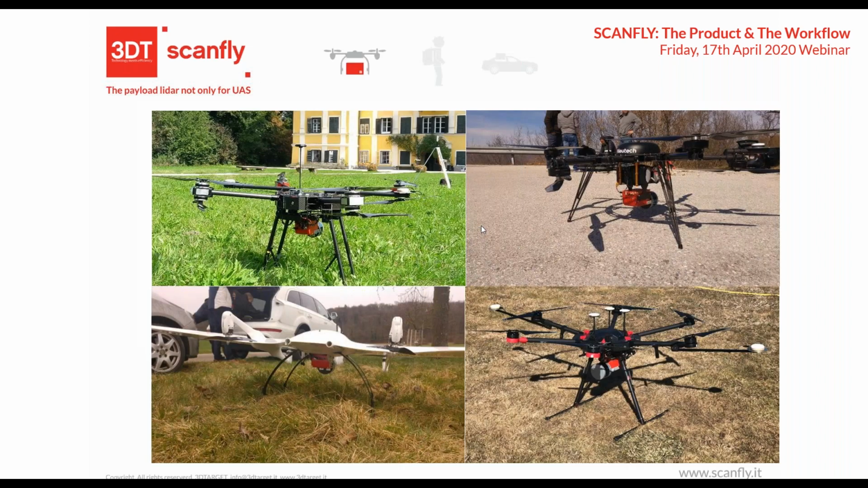You can mount Scanfly on every drone, it is drone agnostic. In this slide, you can see different types of drone: standard copter, hexacopter, quadcopter, even VTOL and fixed wings. Our customers find it very easy to integrate in their drone.